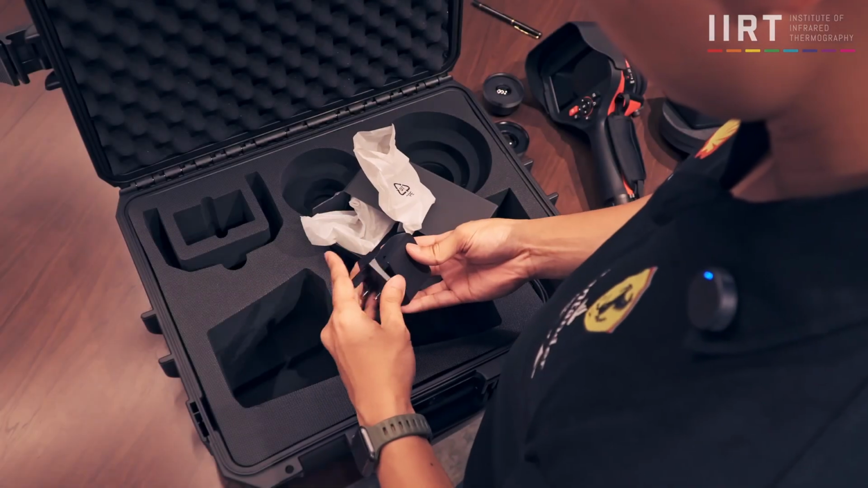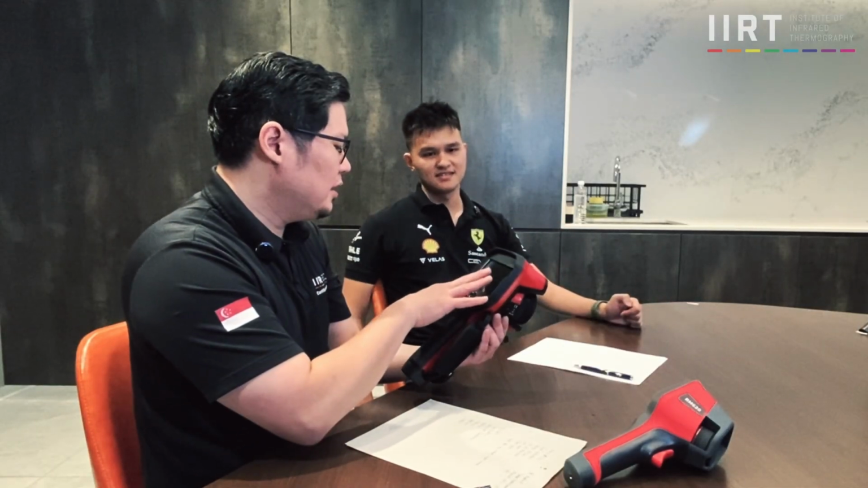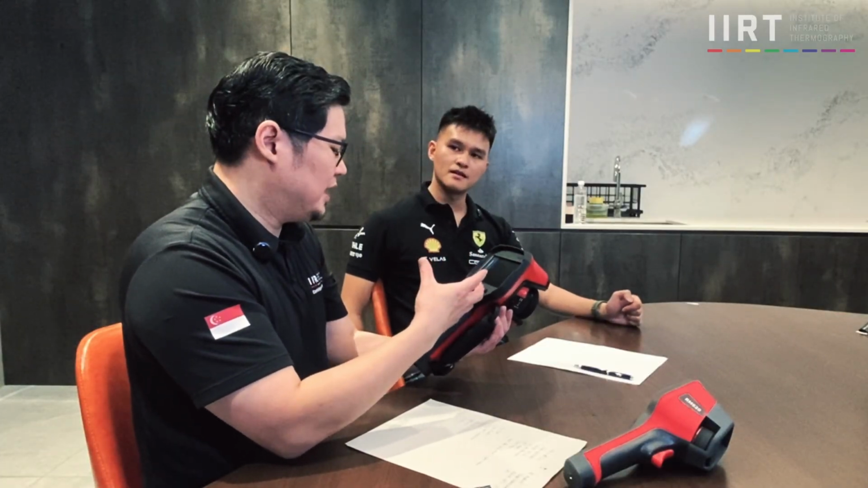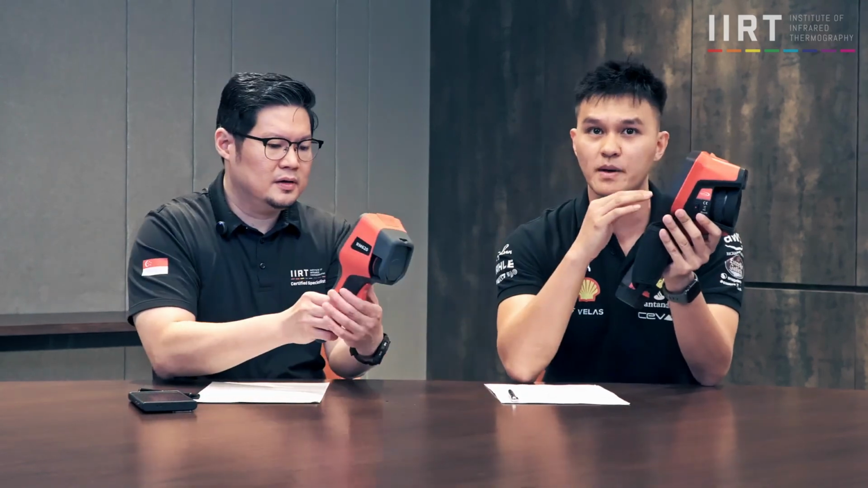So I can see it's massive, but surprisingly, it's not too heavy. Right? And a very, very big screen. Other than being able to see more, there have to be other reasons for the big screen. What would that be? So of course, for this big screen, they have definitely improved from the older version to a way better version.